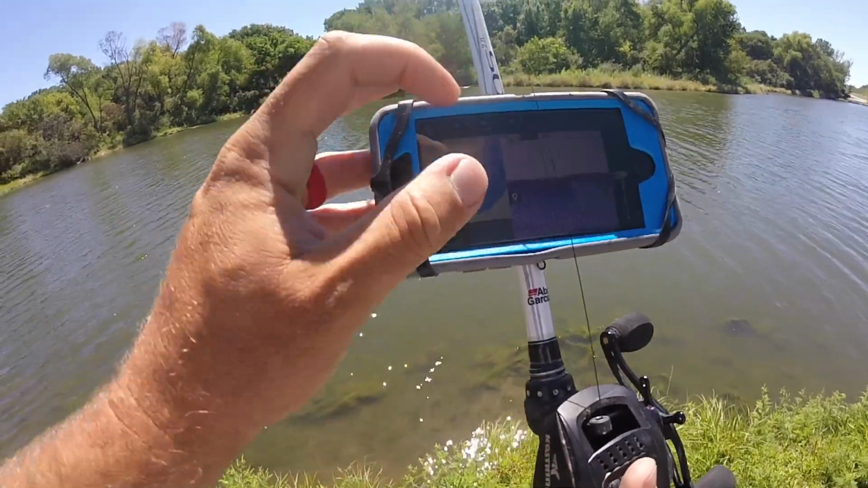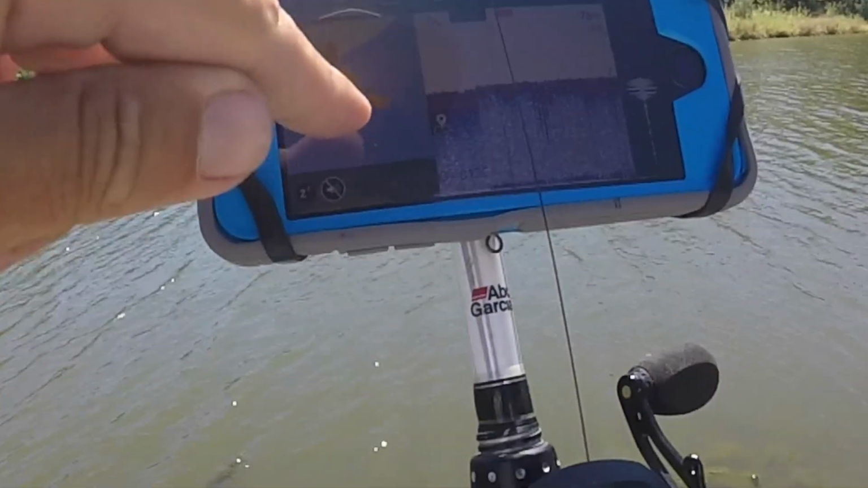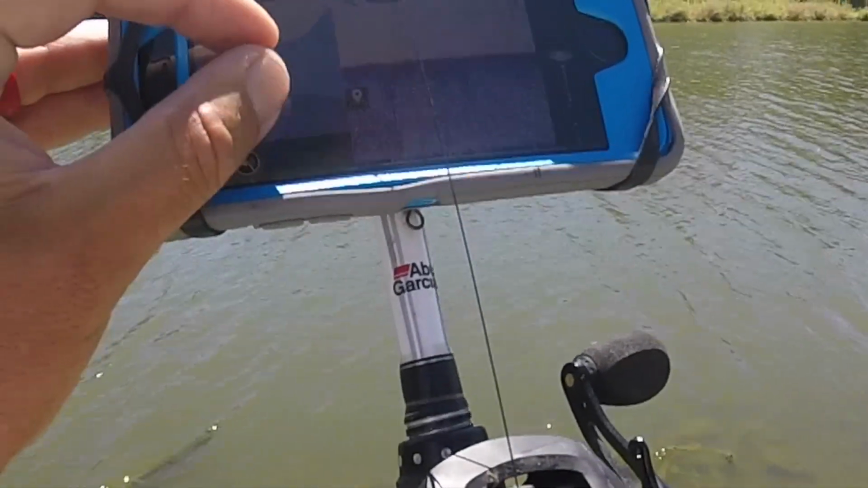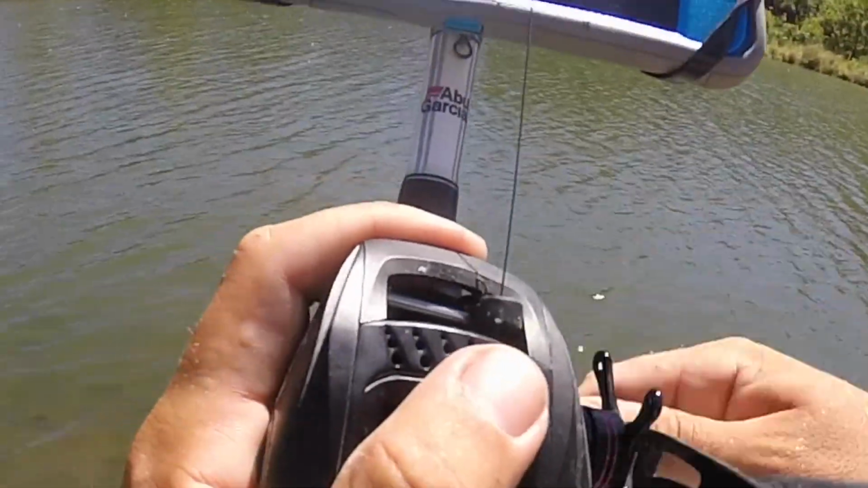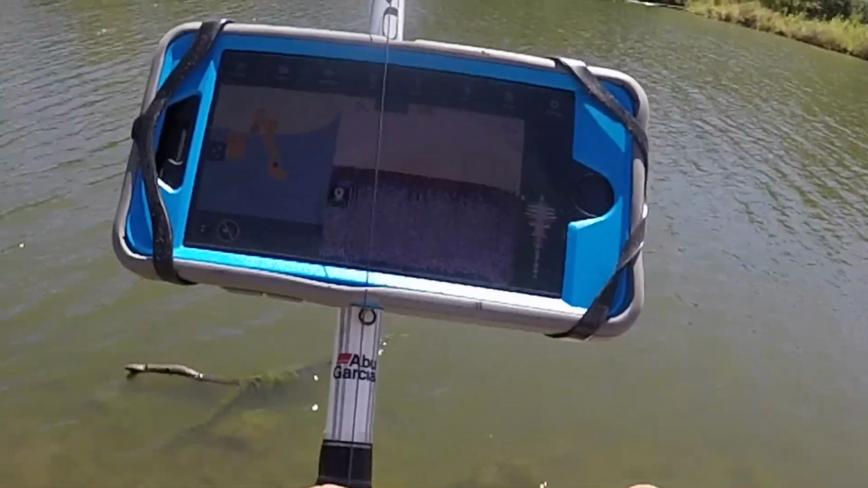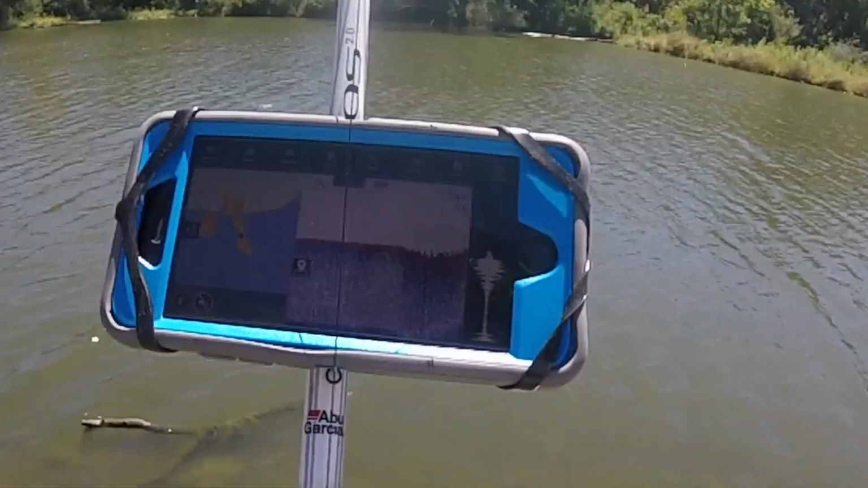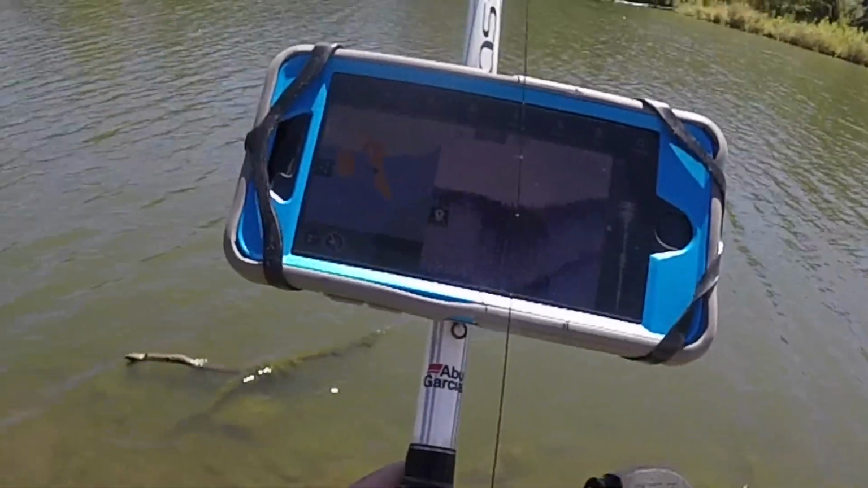If you guys can see this, hopefully you can, but I'm just blown away by the accuracy of this Deeper. This little black dot is precisely where my Deeper is in conjunction to the lake and everything. You can see it's already creating a contour map based on what I've cast so far, and just the few casts I've made, it's making its own contour map already. Just an awesome, awesome piece of technology. See, now you can see it's kind of filling everything in.